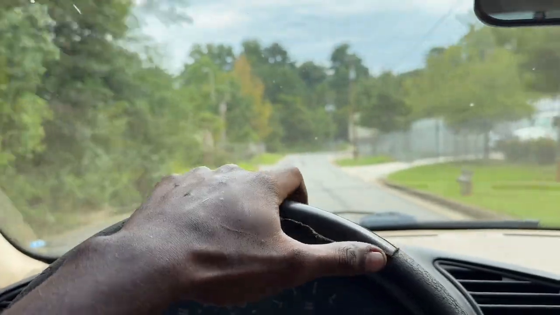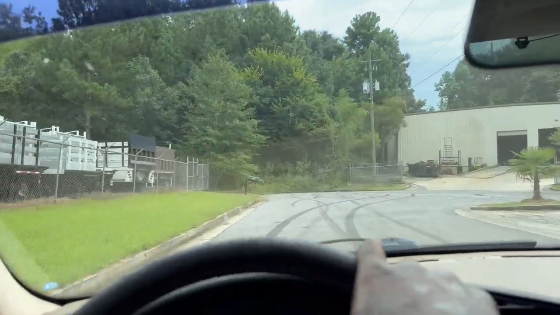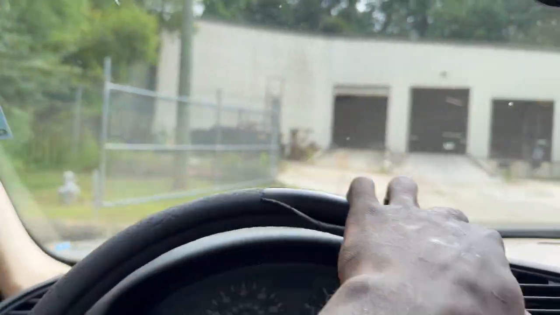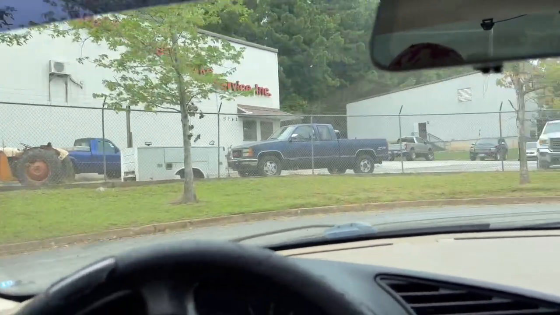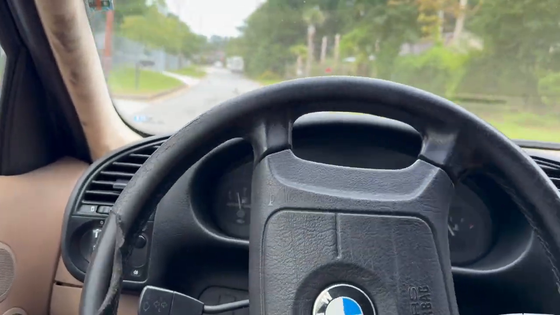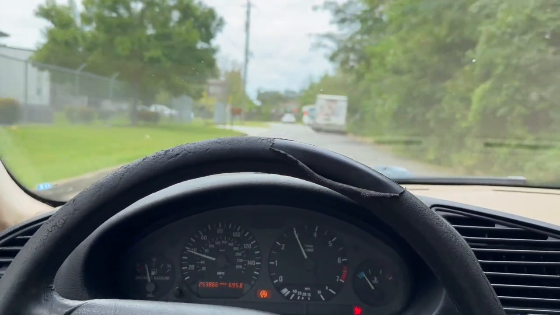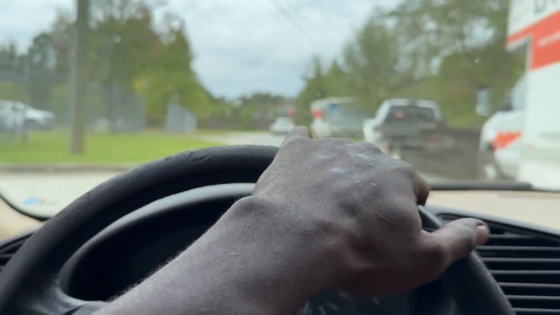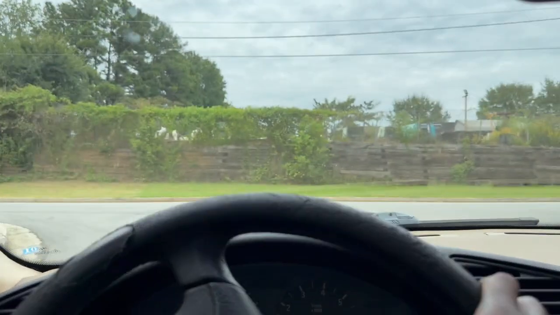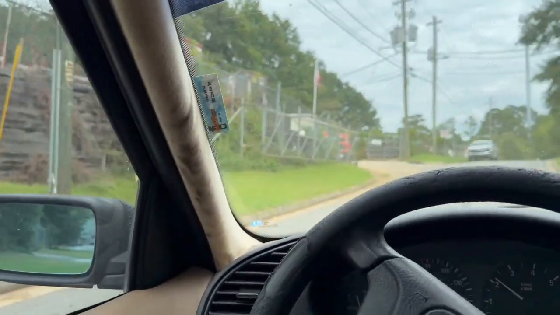Bro, this Mustang is coming back here messing this up. I literally just seen him turn in. Them fat D-lock wheels on that. This feels way better. I'ma still check the other one too. Smoother. Way smoother.